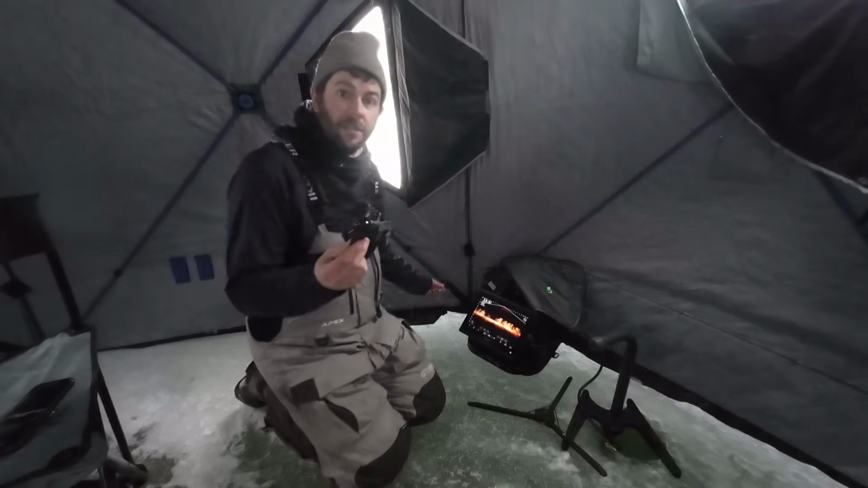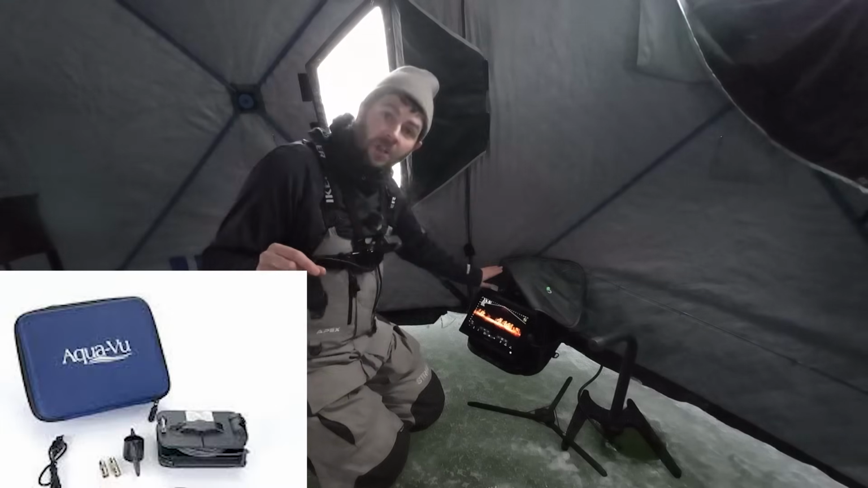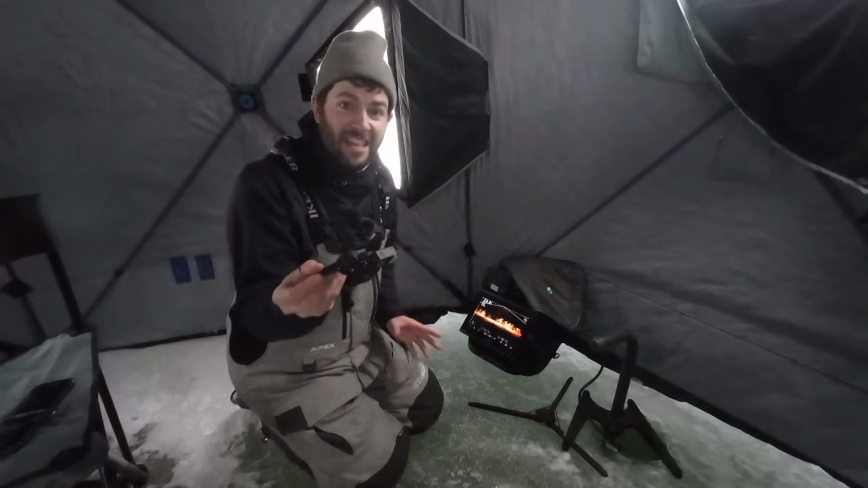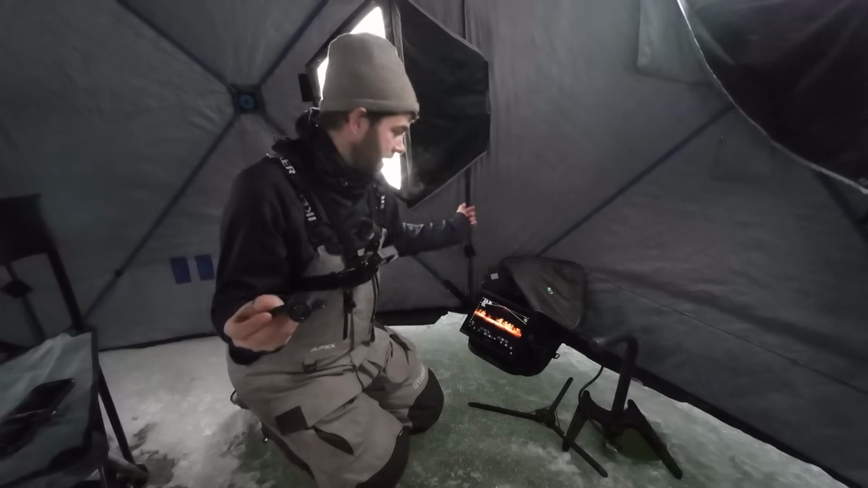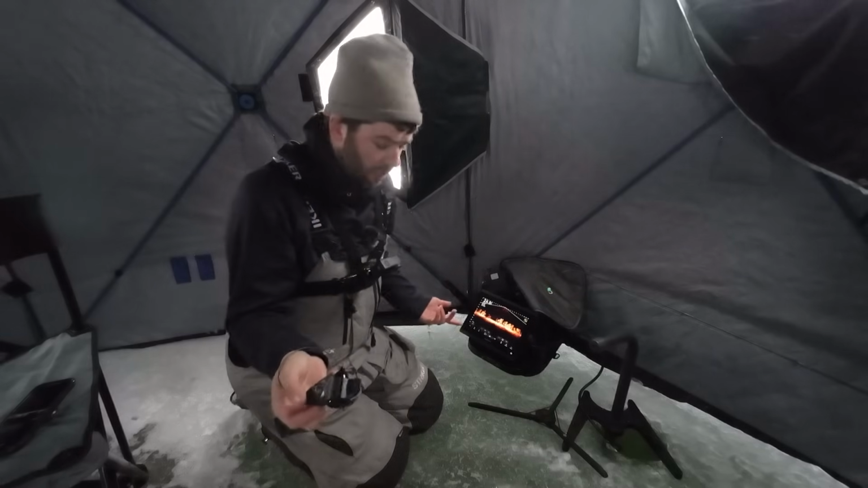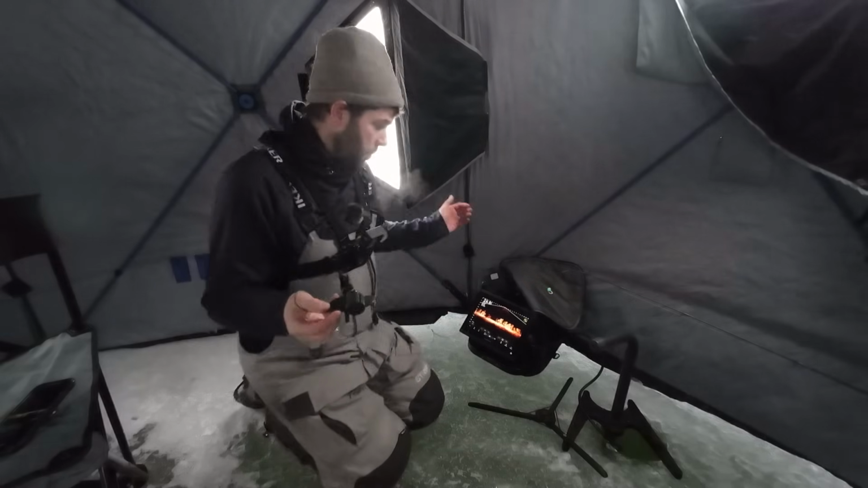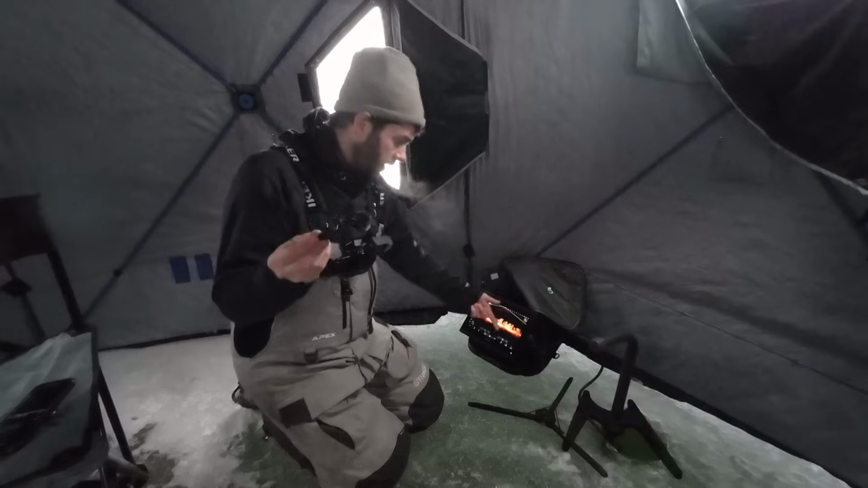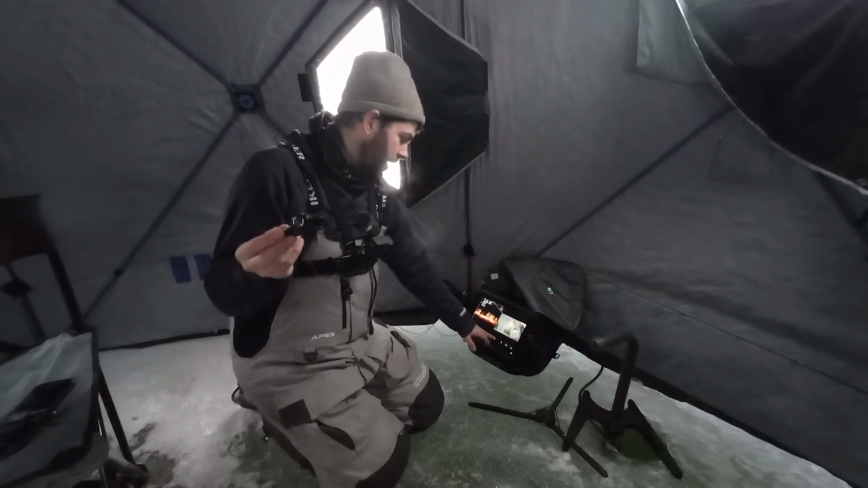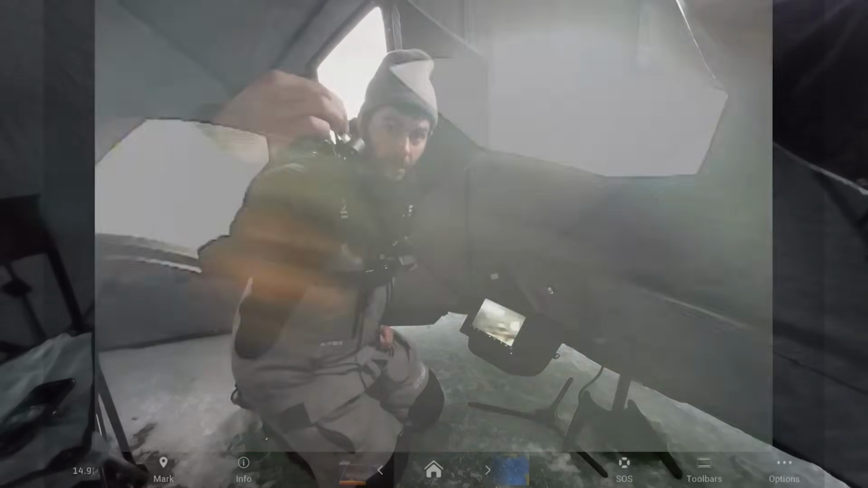And AquaVu makes a really cool thing called the multi-view. So the multi-view is just a camera head. It doesn't really have anything else besides a little reel, a power to power it, and a BNC connector, which is also a video connector. So what you do is you power the camera, you plug it into the back of the Garmin, and just like that, we are rolling with full camera on the Livescope.